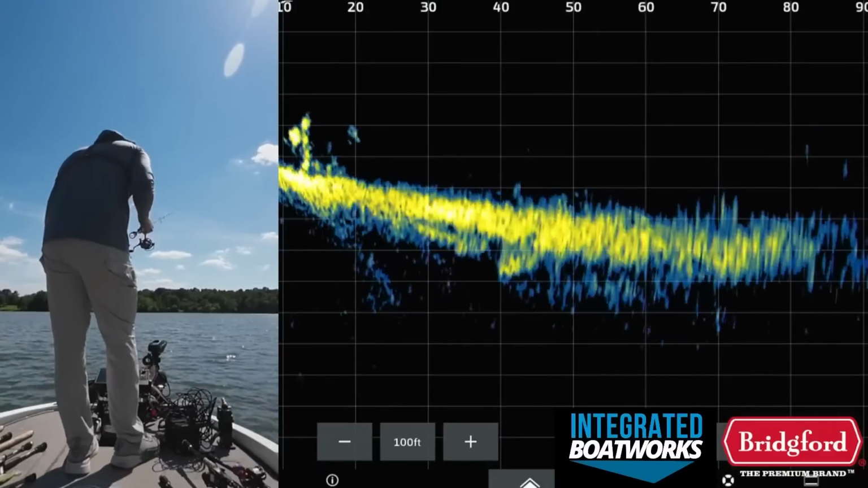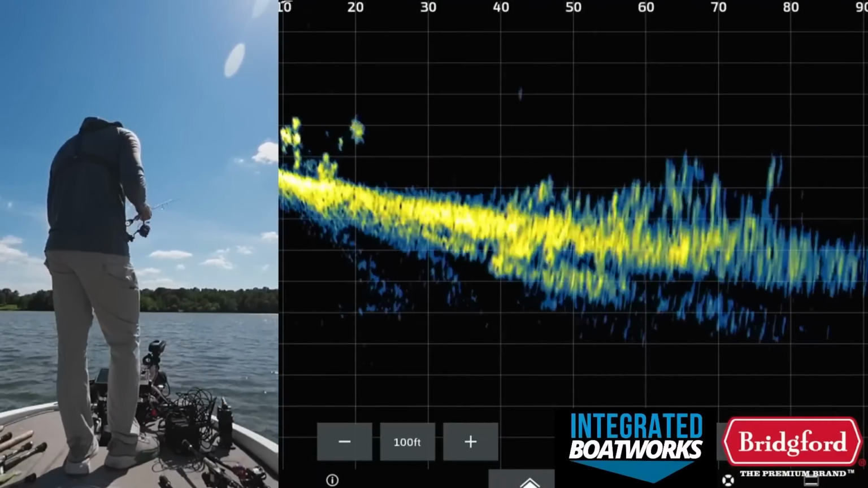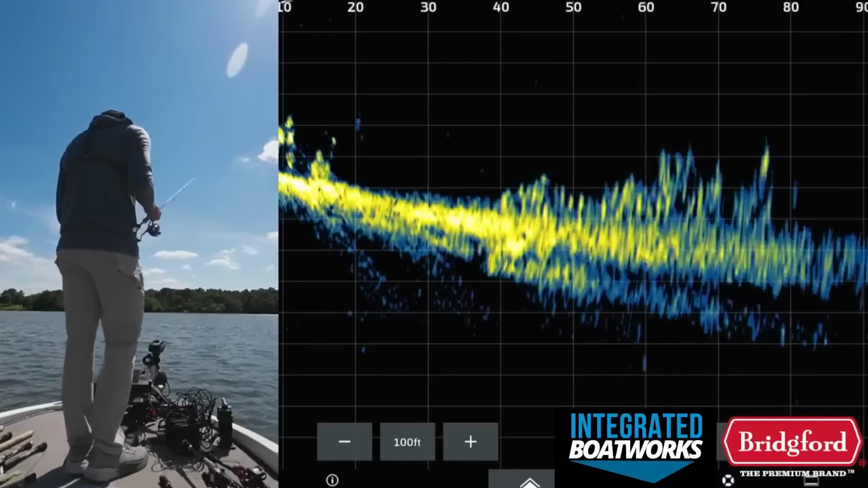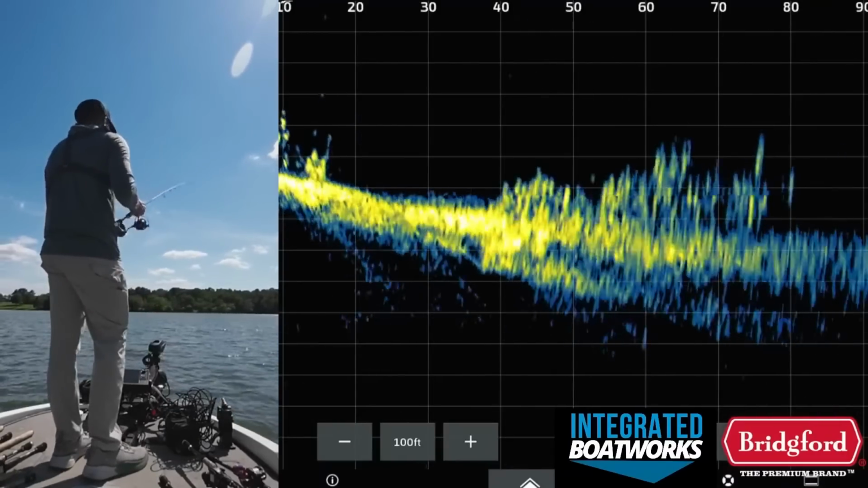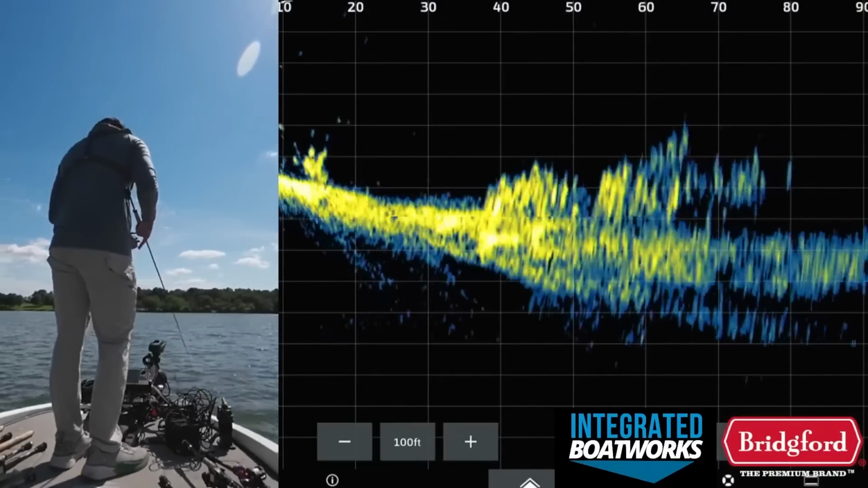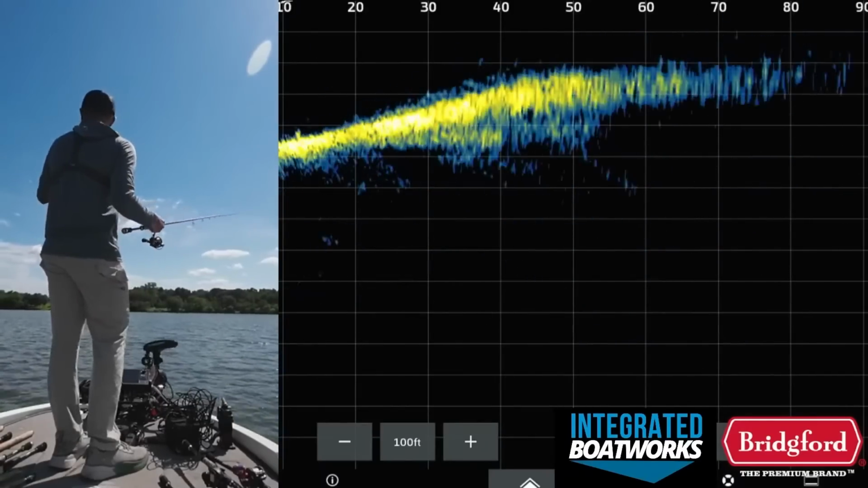I feel like that's a really good one right underneath the boat. There's some good fish down in that pile. One more cast right down that chute right there, and then we're gonna run and hit those other brush piles.